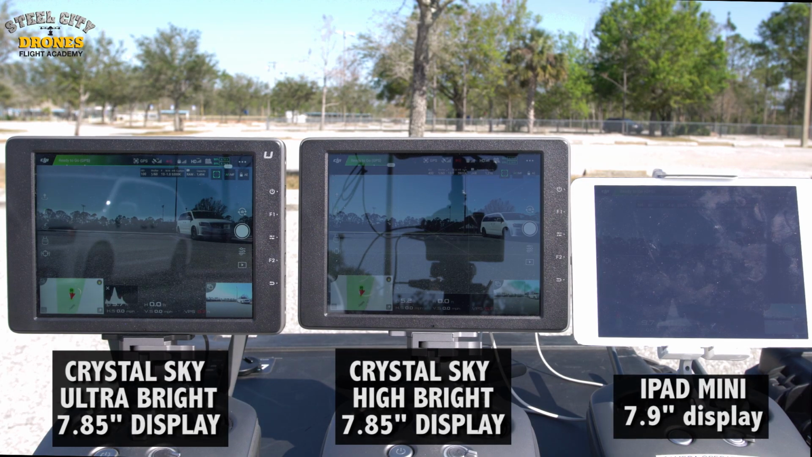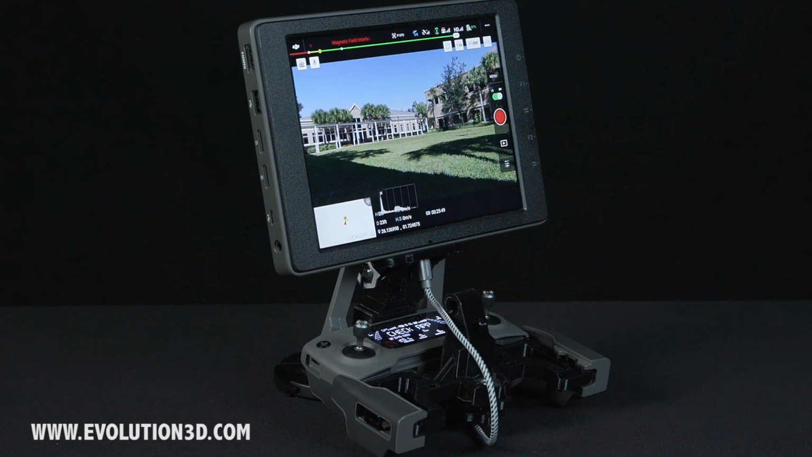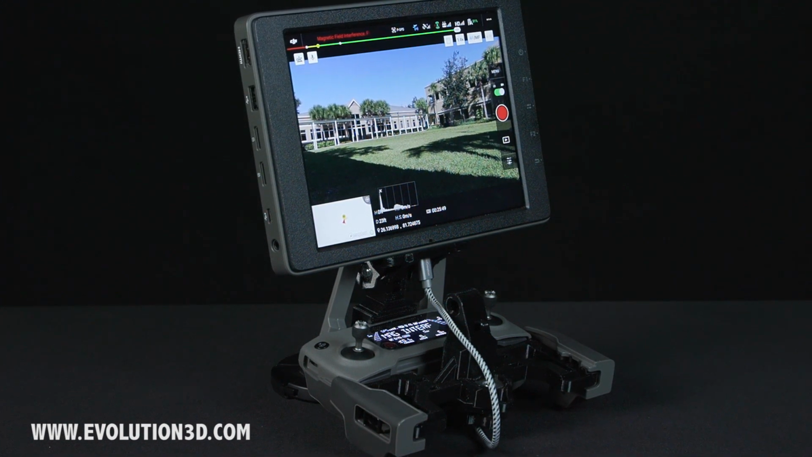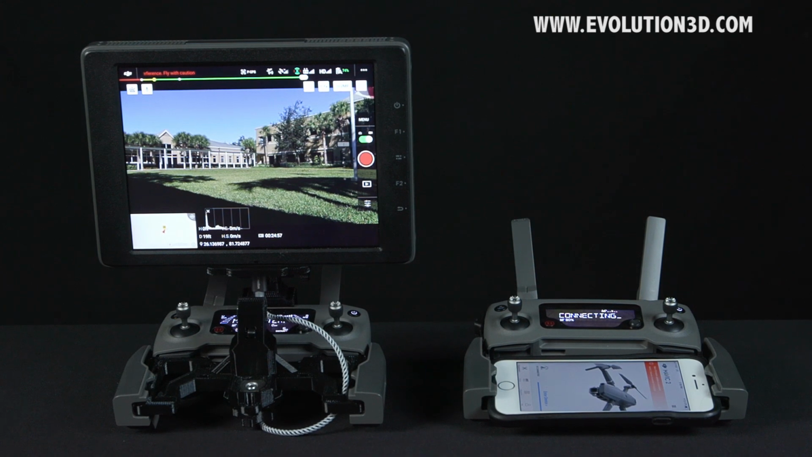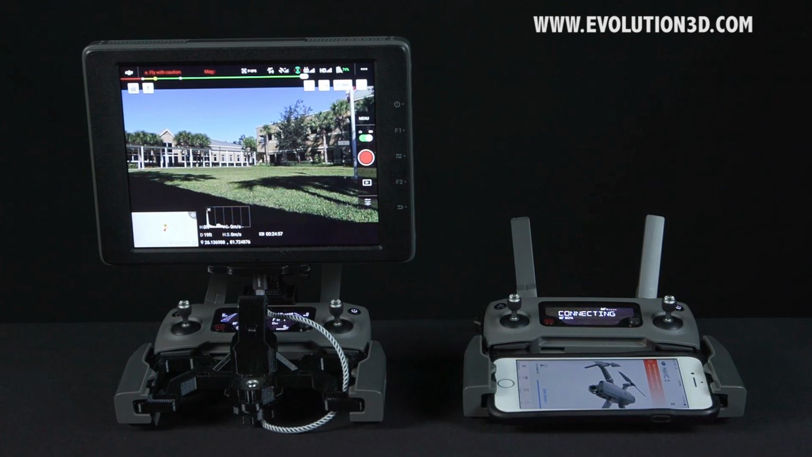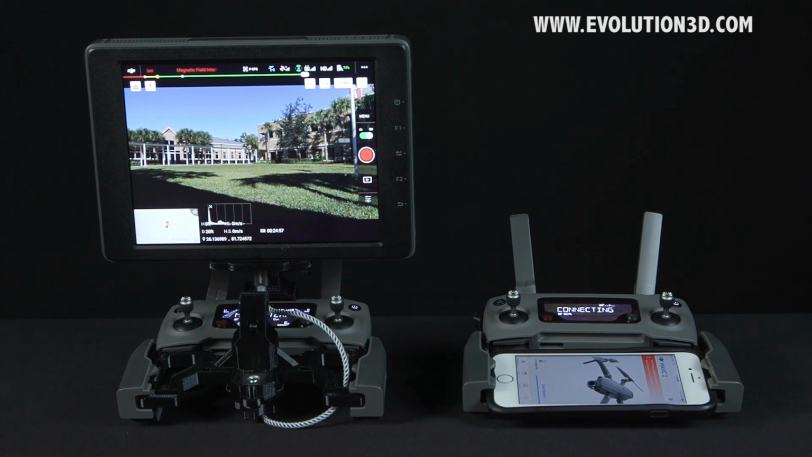Now, my personal favorite option is to use the larger 7.85 ultra bright Crystal Sky display. We actually have been flying with the Evolution 3D bracket that allows you to attach the unit straight to the back of the controller and really have a nice big display on it. That's my personal favorite.